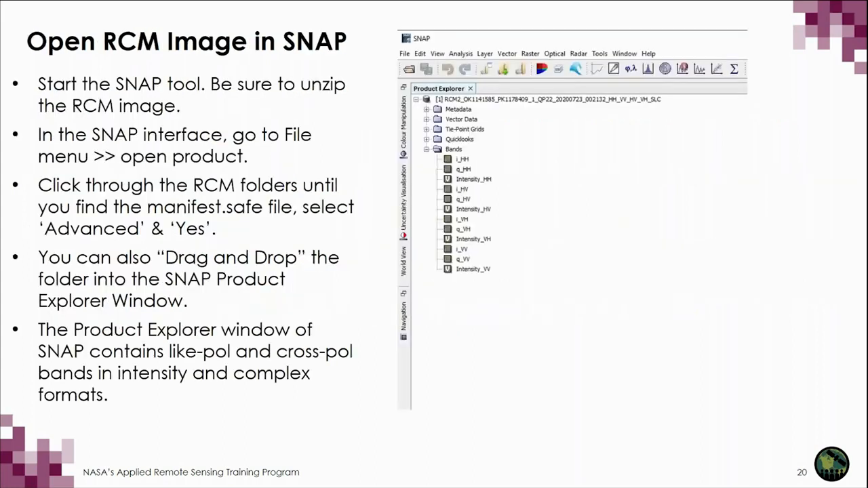First, you will open the RCM image in SNAP. Start the SNAP tool and be sure to unzip the RCM image. In the SNAP interface, you will go to the File menu and open the product. You can click through the RCM folders until you find the manifest.safe file. You will select Advanced and then select Yes. You can also drag and drop the folder directly into the SNAP product window. The Product Explorer window of SNAP contains co-pol and cross-pol bands in the intensity and complex formats.